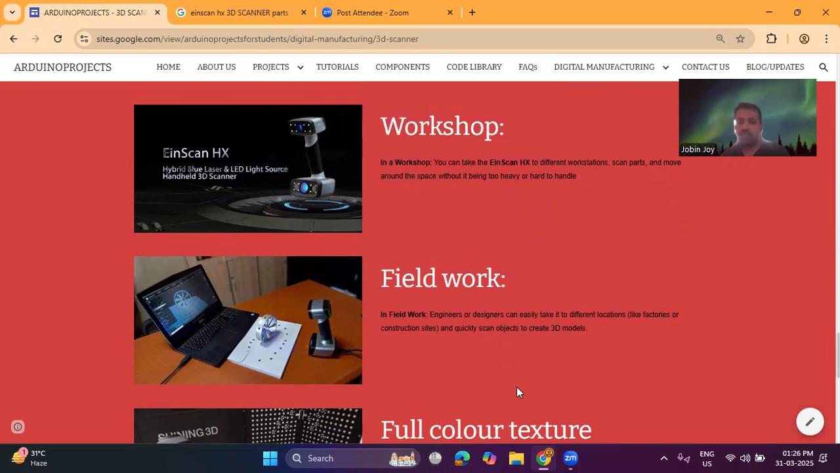So engineers, designers, or anybody can easily take it to different locations and quickly scan objects to create 3D models. And in the workshops, we can scan different workstations and parts, moving around the space without it being too heavy or hard to handle, as the weight is approximately 710 grams only.